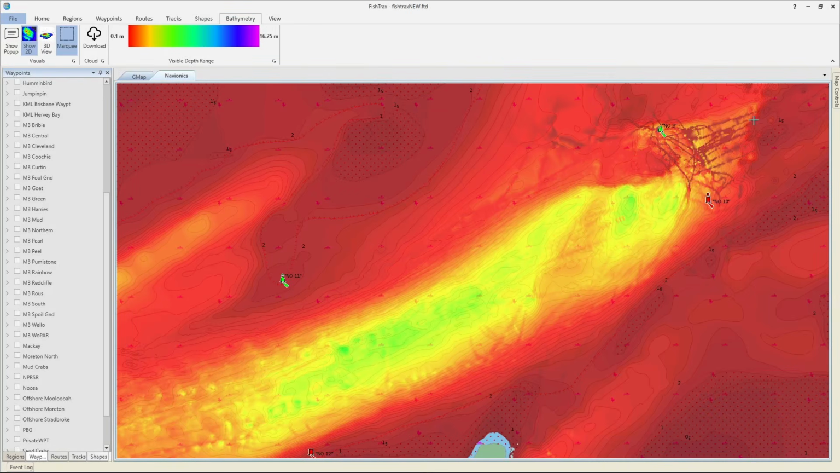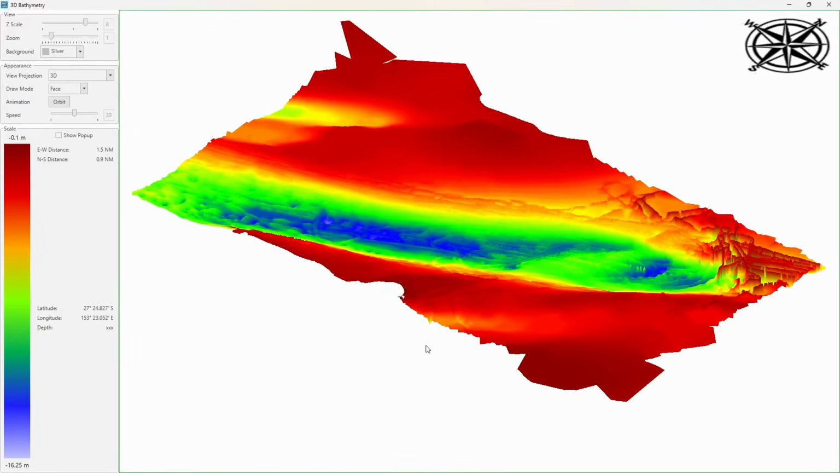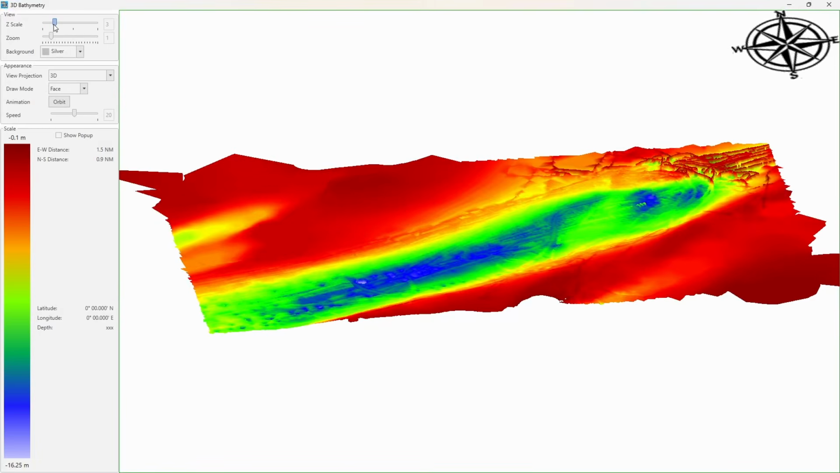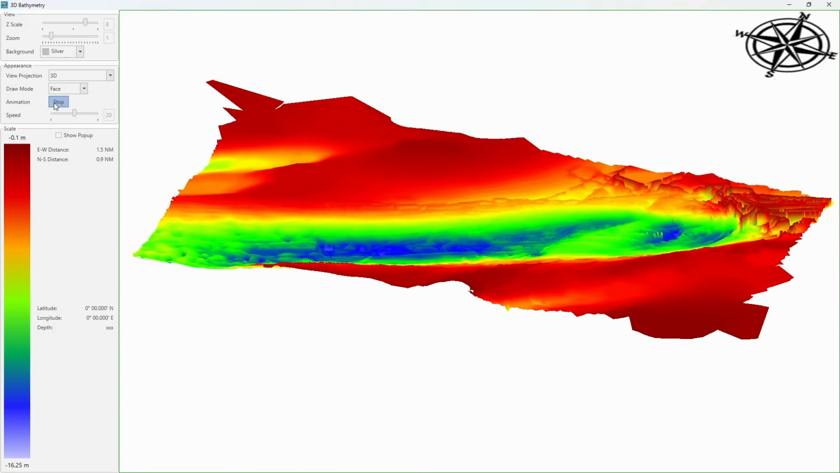I do this by drawing a marquee around the area that I want to view in 3D. That opens the 3D window, which I can then maximise to get the best view. Now keep in mind this is a large area that we're looking at, and the features will not stand out as much as they did in the previous views. You will also notice lots of strange structure at the eastern end, and I'll talk a little bit more about that in a moment. But just now, I'll let this play through.